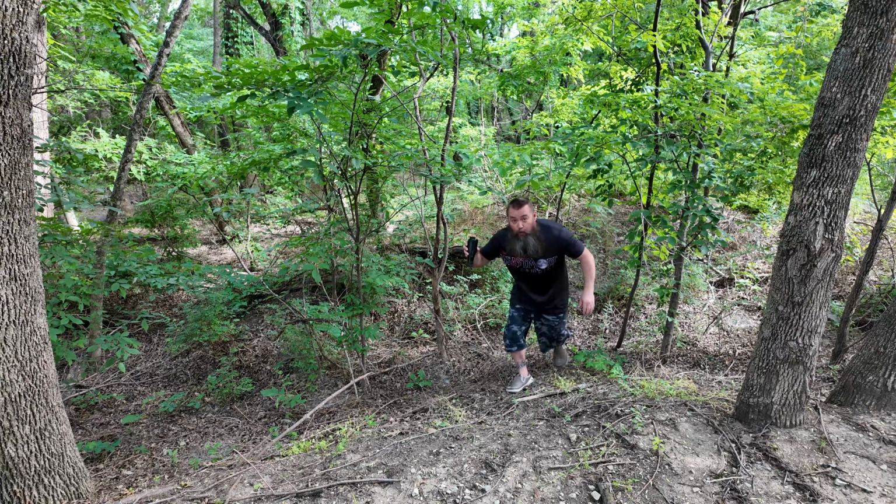This has got to be the coolest piece of gear I've ever brought into the woods. It doesn't see light, it sees heat.